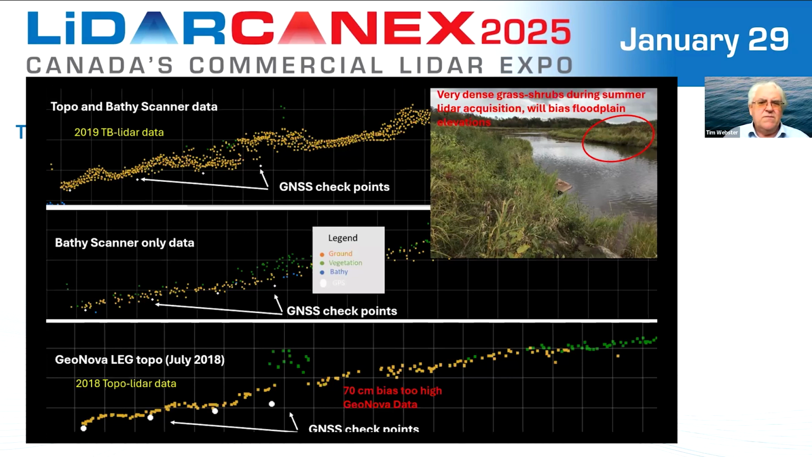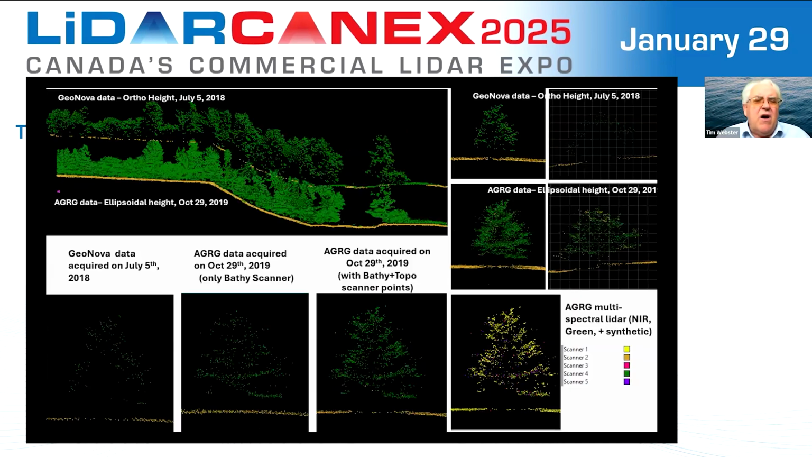And when we look at the bathymetric scanner, we're a little closer than the GeoNova data to the actual ground truth. Continuing on, if we look at forest metrics, the original data in 2018 had very good point density, but in 2019 we were able to surpass that with an incredibly dense point cloud. And if we look at individual trees on the right-hand side, there's quite a contrast between the original GeoNova data and what the AGRG data could show.